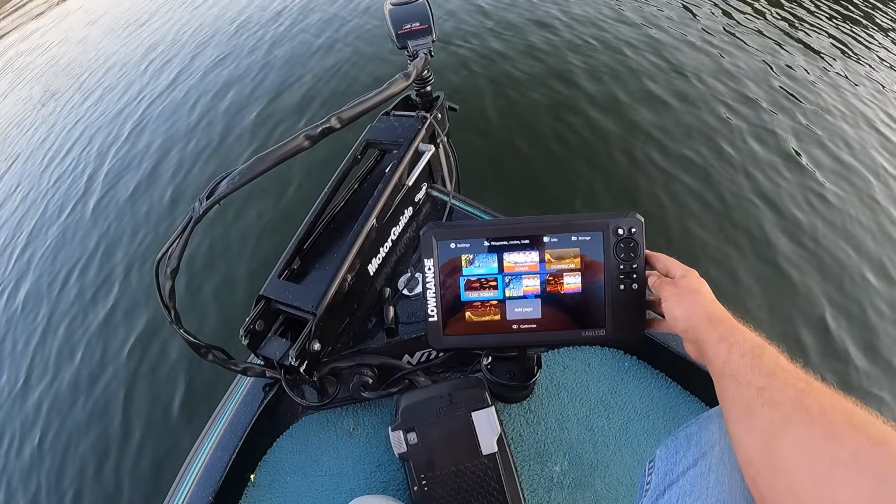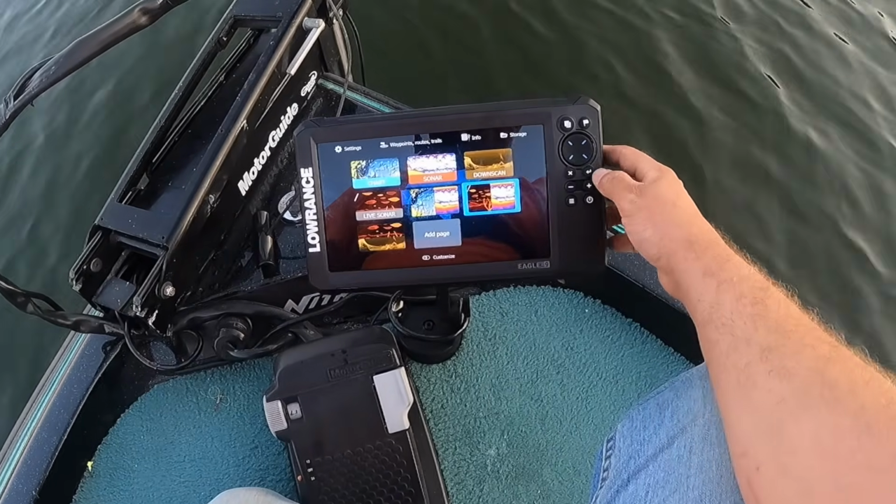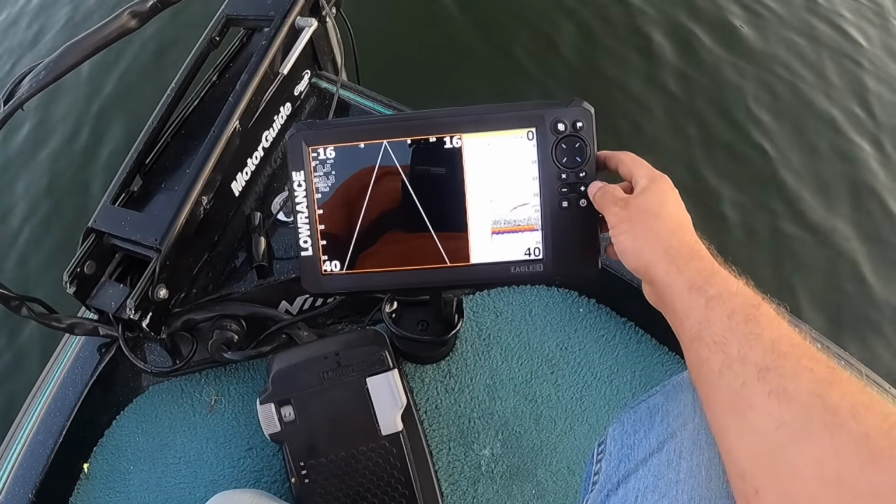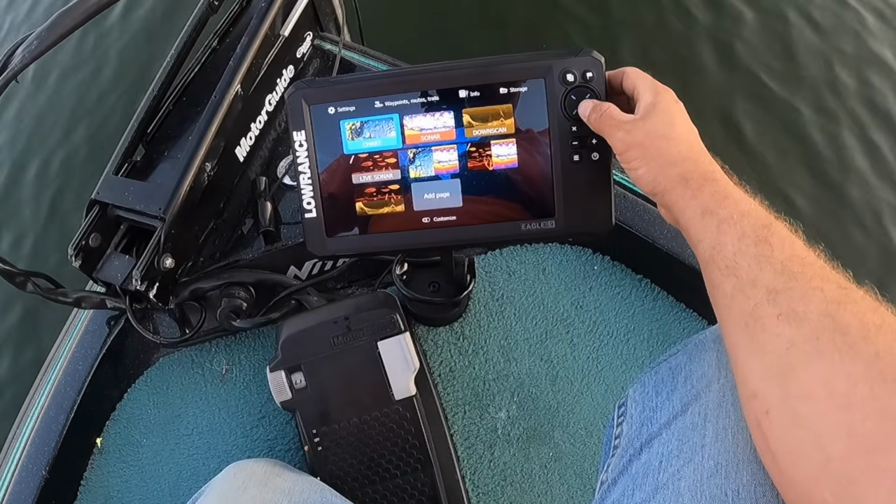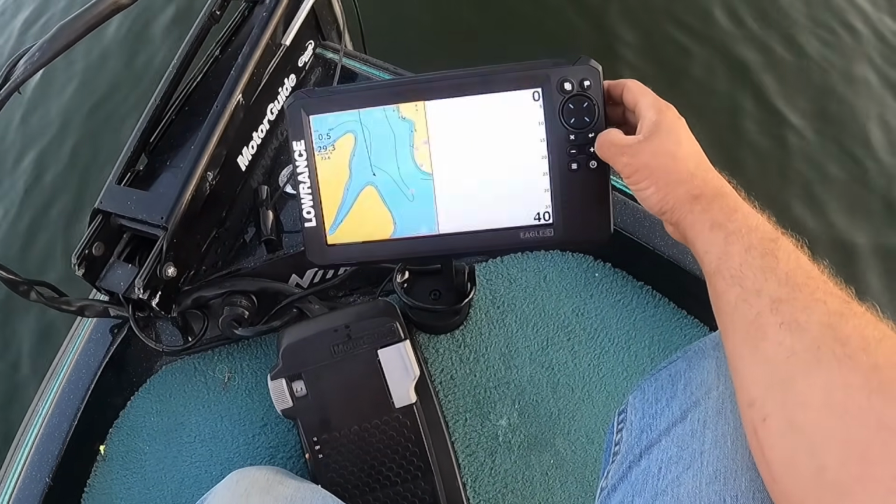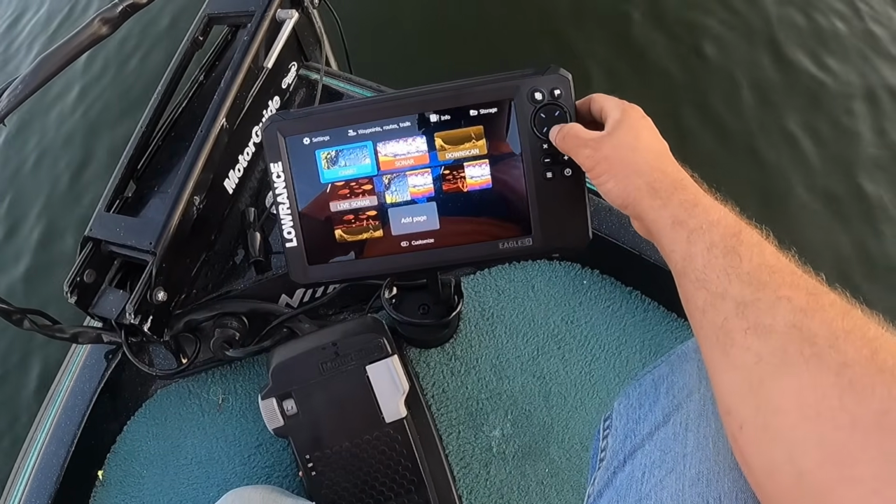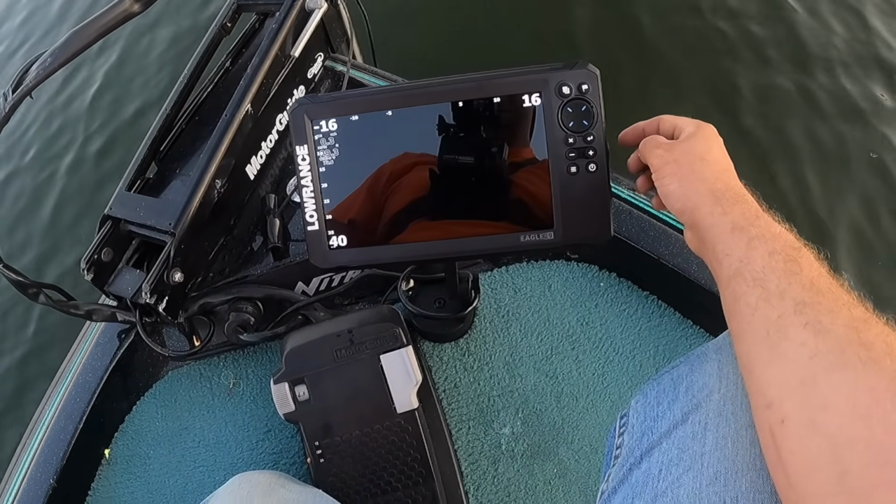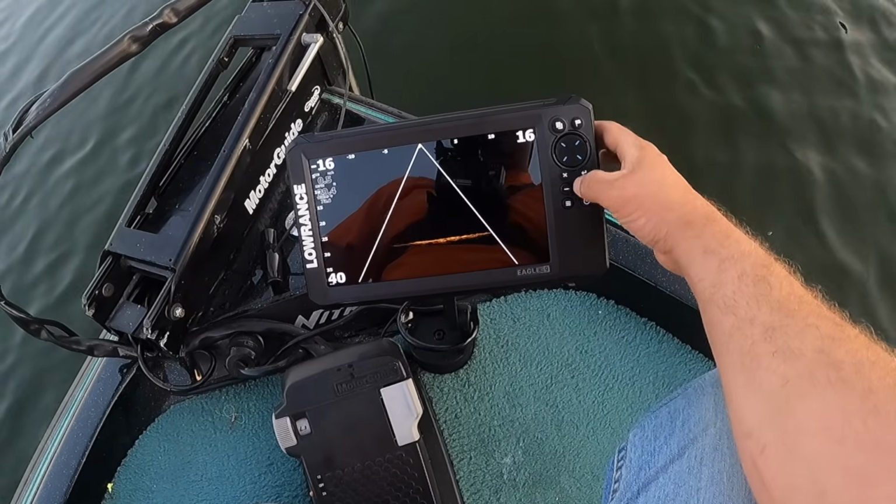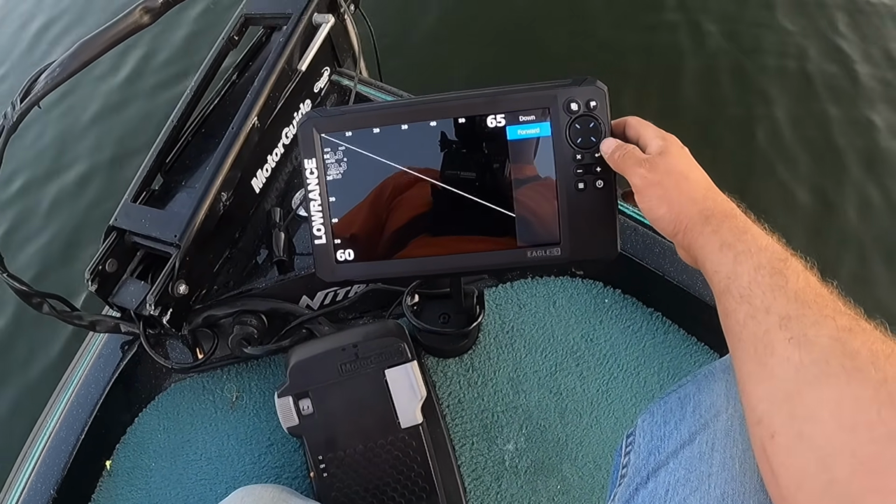So let's go to our live sonar. This does have down scan. We have a couple different options. I mean, we can look at different things at once here. Some nice little features. Let's go ahead and change this to forward.